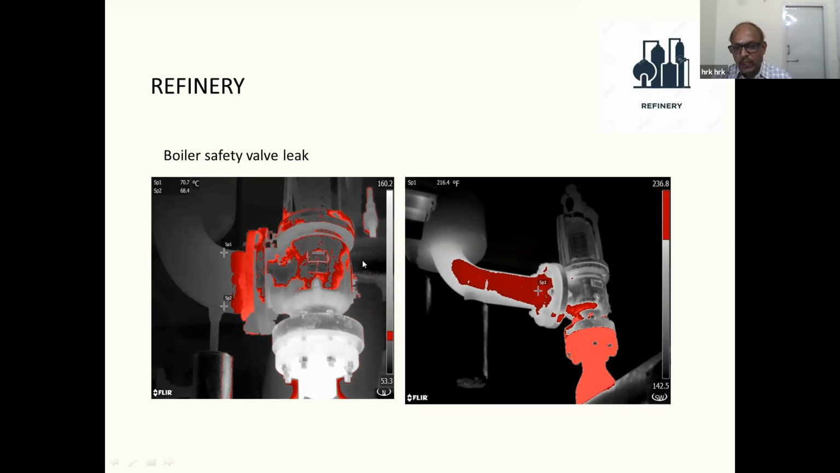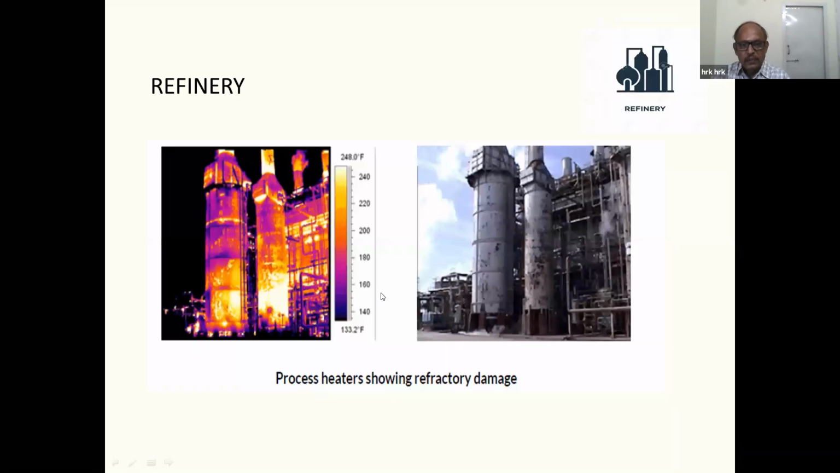This we can find out through thermography without going nearby. Even from 10 meters, we can take the thermal imager and see whether there is any leak of steam from the boiler safety valve. This is very useful in boiler operations. Another important area for thermography in a refinery is